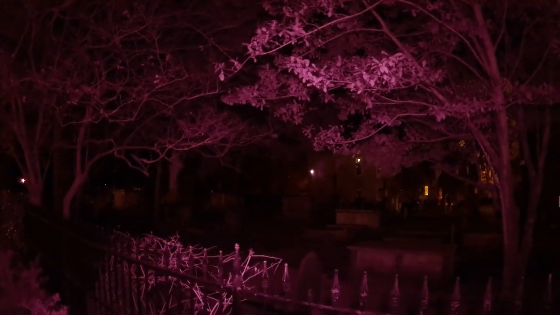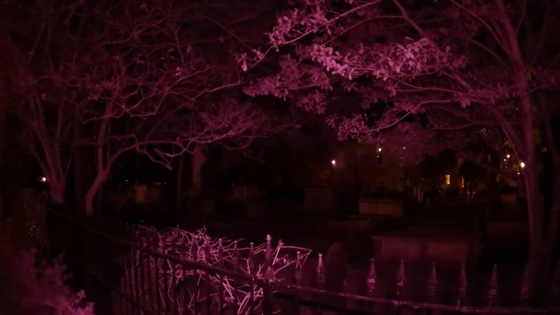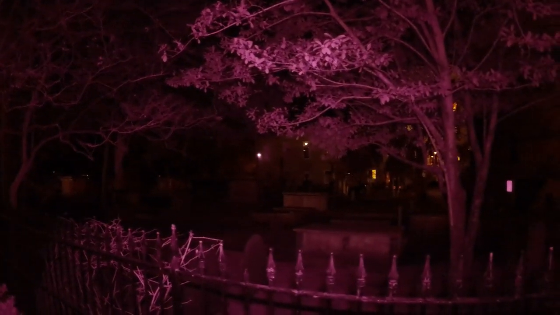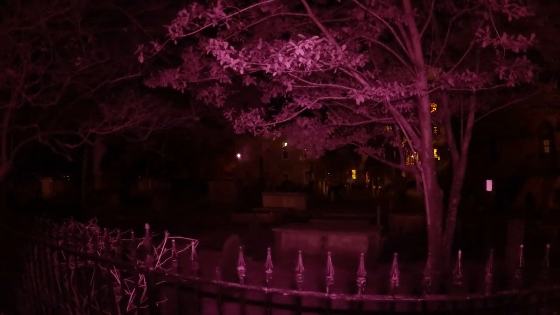But there are said to be Confederate soldiers that walk through here. I haven't caught anything. Every time you guys record footage here, I always make sure I take a look at it. Because if I get legit footage here, then I'm going to be knocking on the church's door.